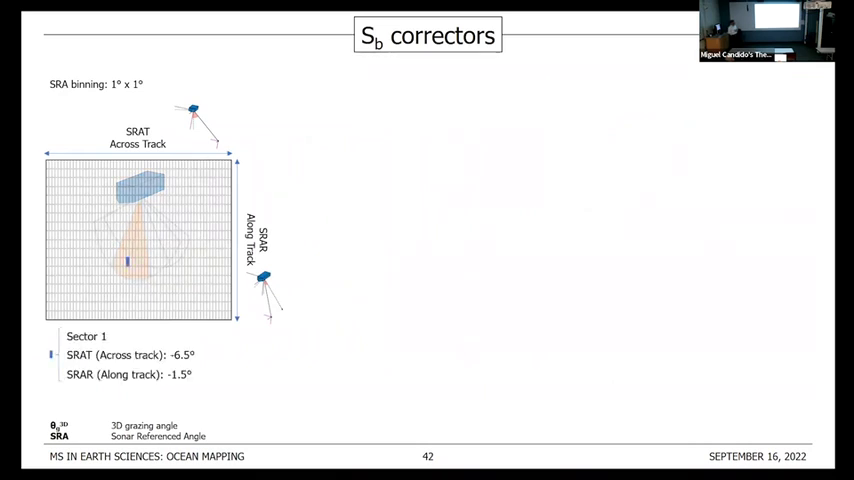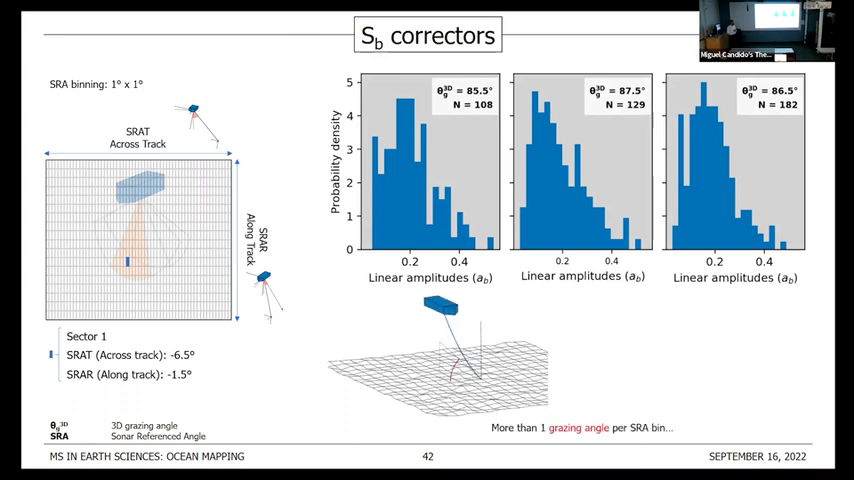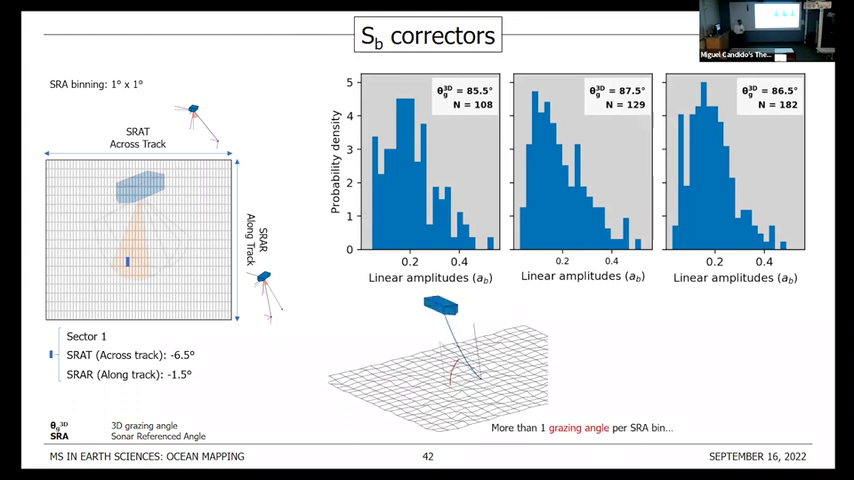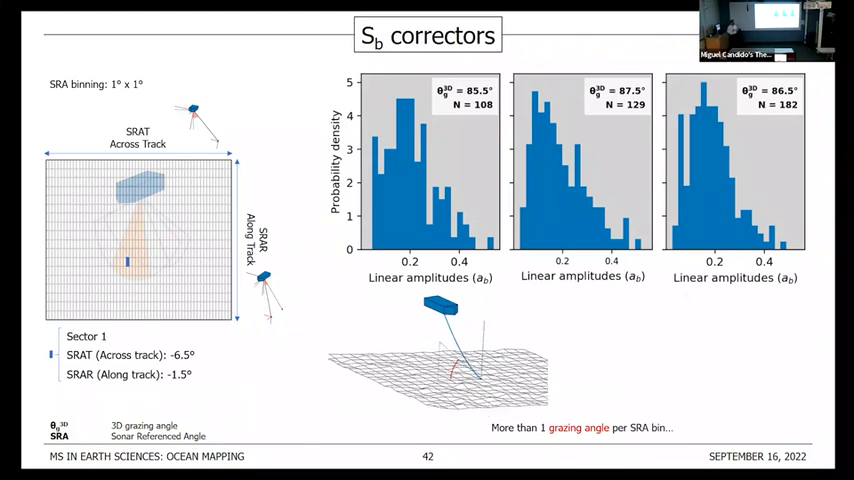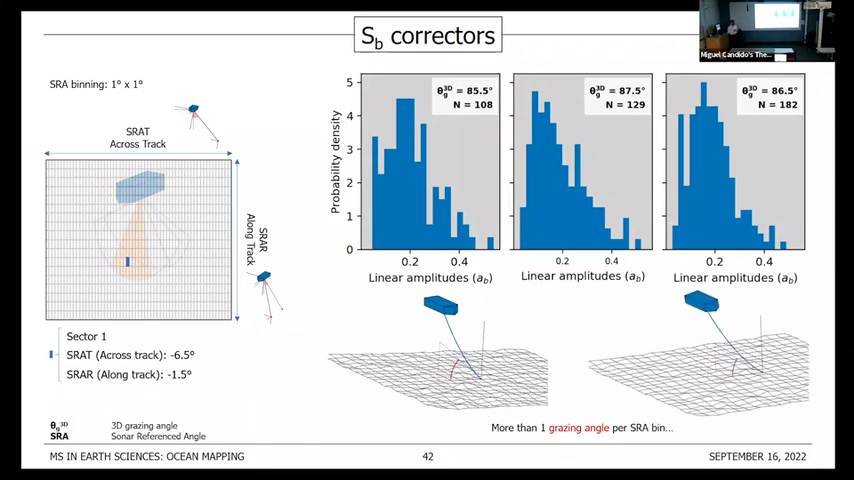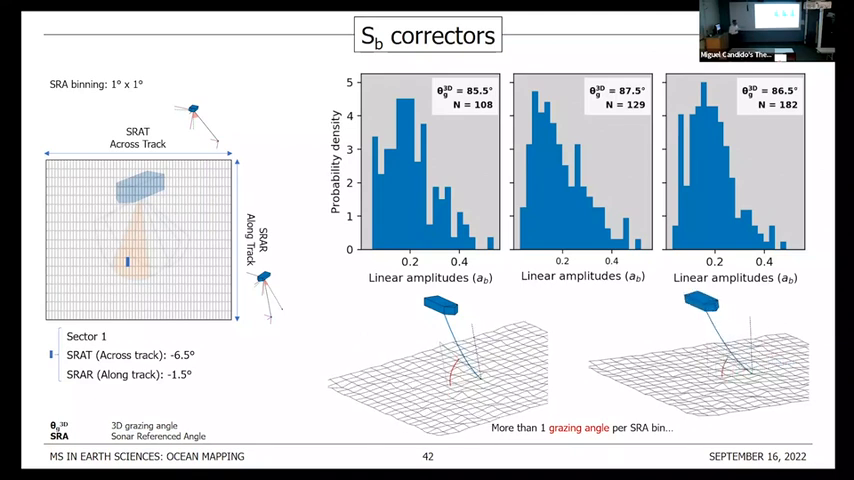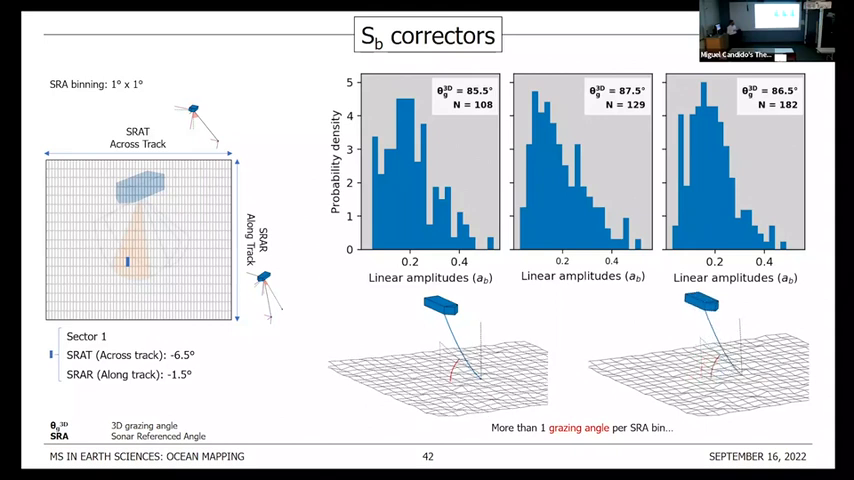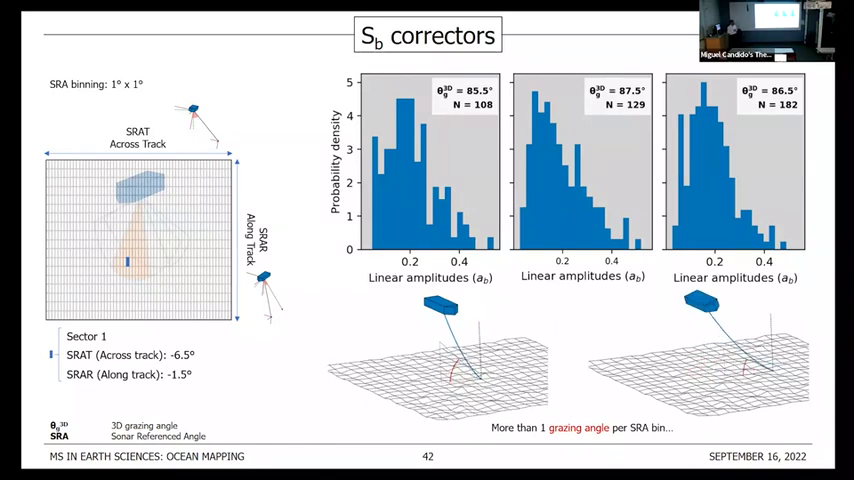And we can look into a specific beam. And when we look at that data, we can further separate it, sort it by grazing angle. And why do we have different grazing angles for a sonar referenced angle combination? Well, because we might have seafloors with different morphologies, and also our vessel might present different orientations with respect to the seafloor. So having many boats or many slopes will give us several grazing angles for the same SRA combination.